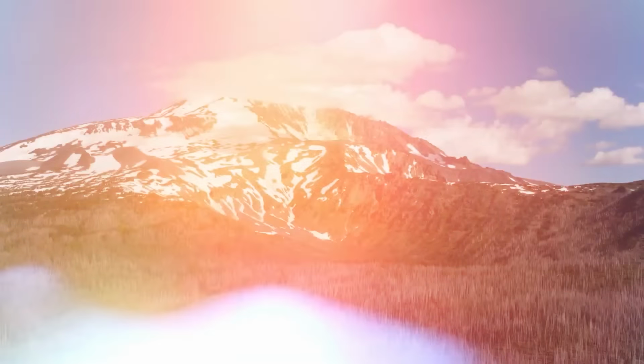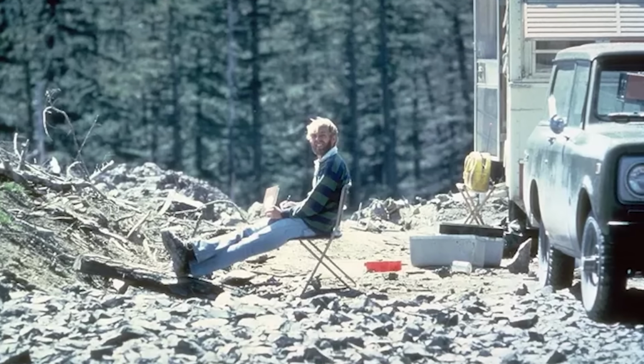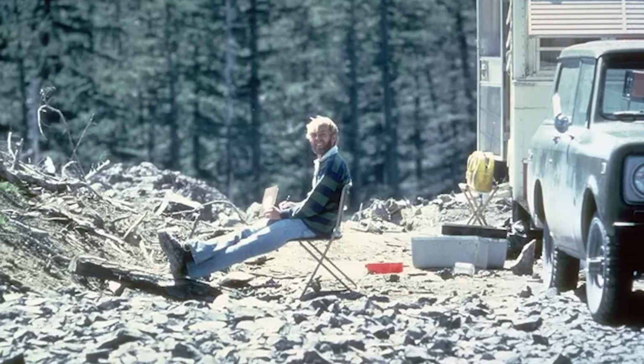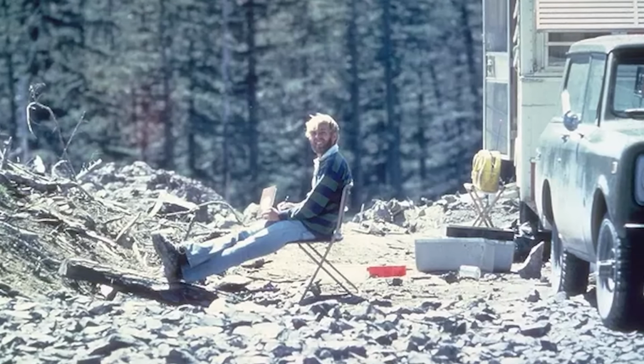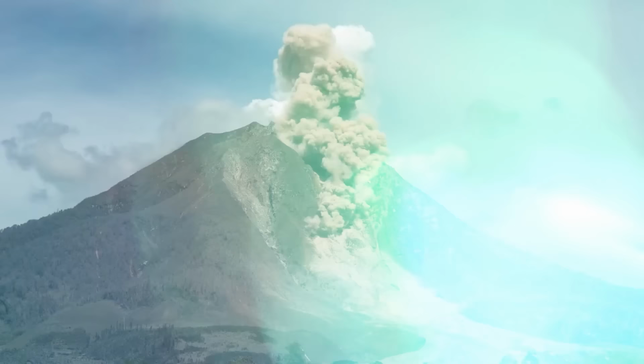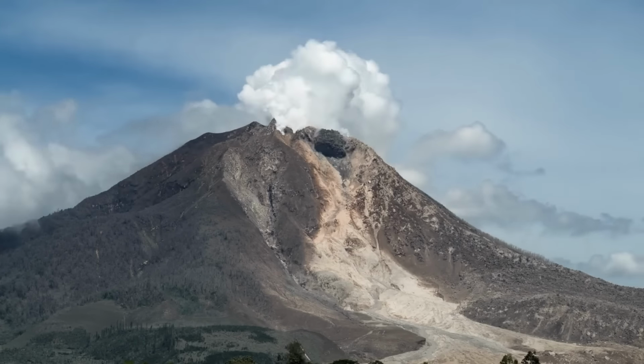And finally, number 1, Mount St. Helens. On May 18th, 1980, David A. Johnston, a dedicated volcanologist, stood over Mount St. Helens, aware of the growing signs of unrest. Now, given the date of this photo, you can probably guess what happens next. This was 13 hours before the devastating eruption, and he made his last transmission over the radio.